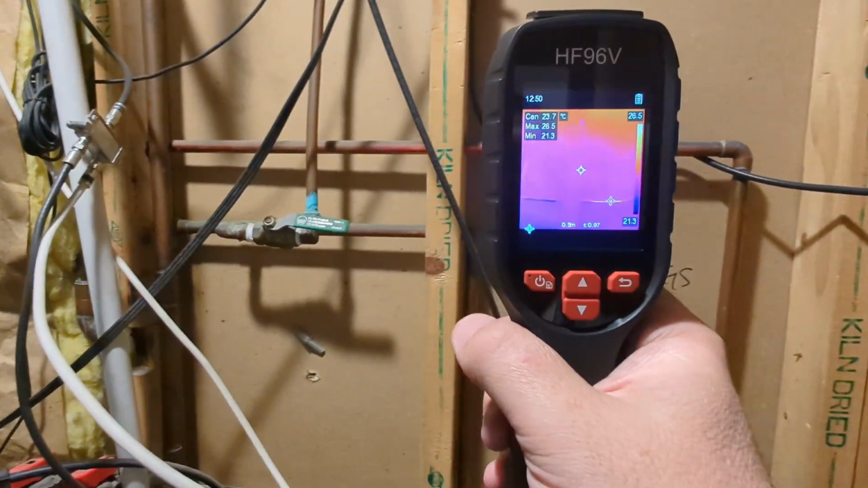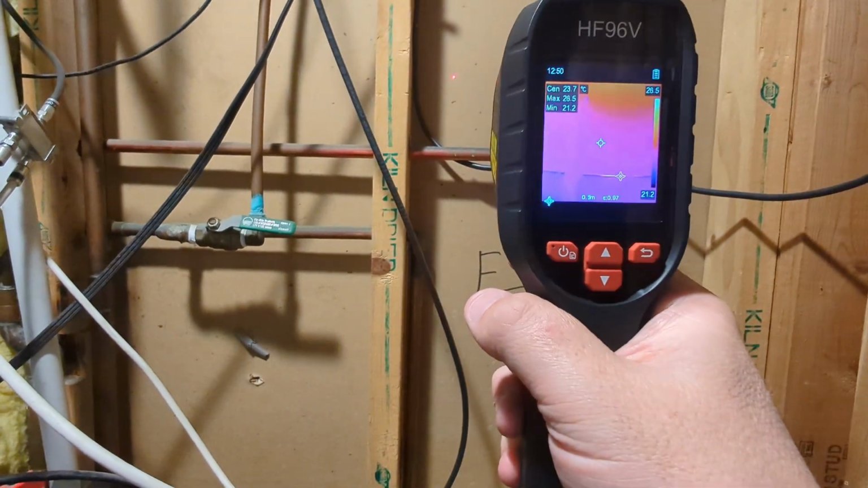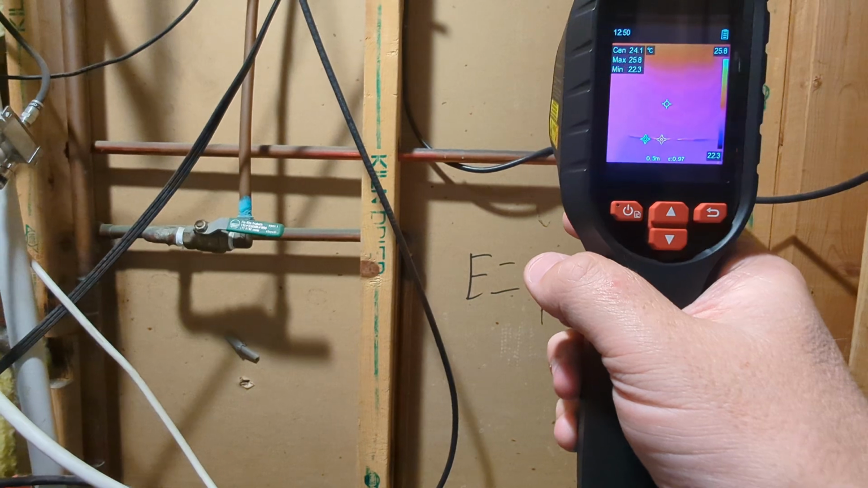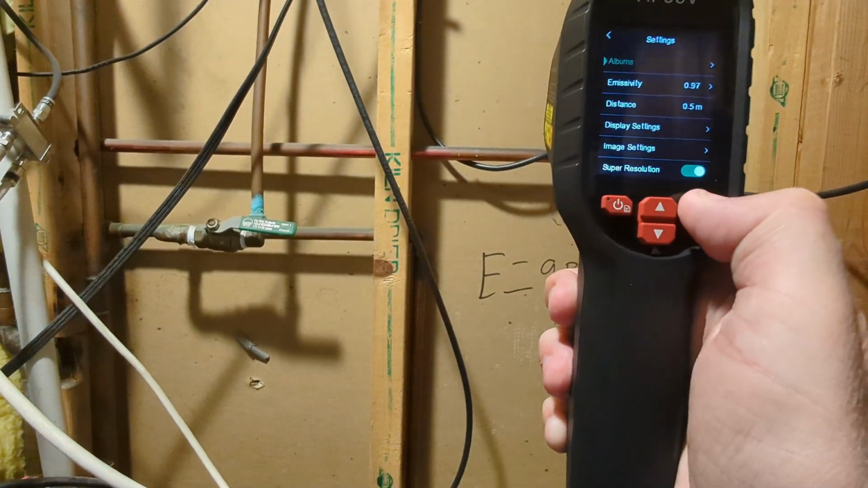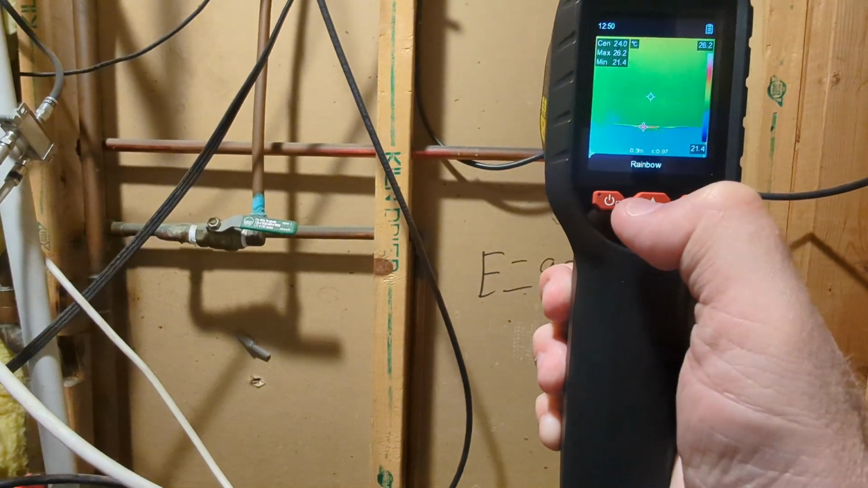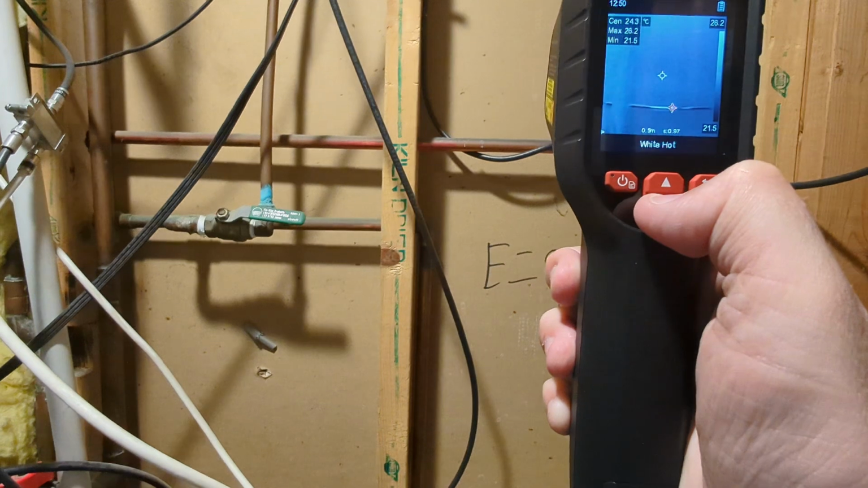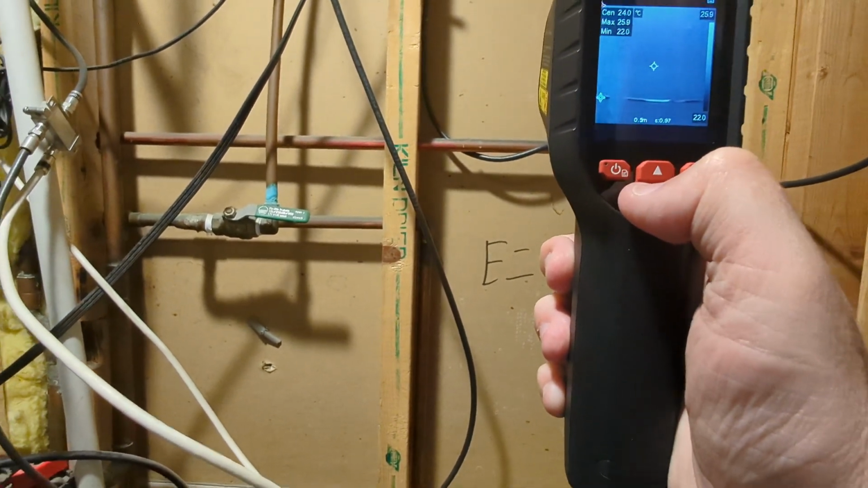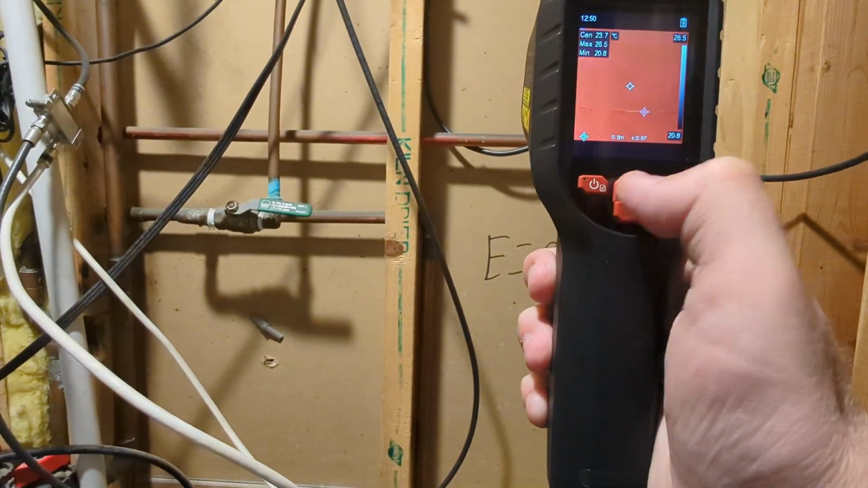The thing I really like about this is you can see that it's actually identifying that pipe, right? You can see that little blinking thing, and then when I pull the trigger, it's showing me that pipe, and I can just hit this and give me a distance again. If I go down, it gives me a different view. Again, this is kind of the deeper view. And then back to our thermal.